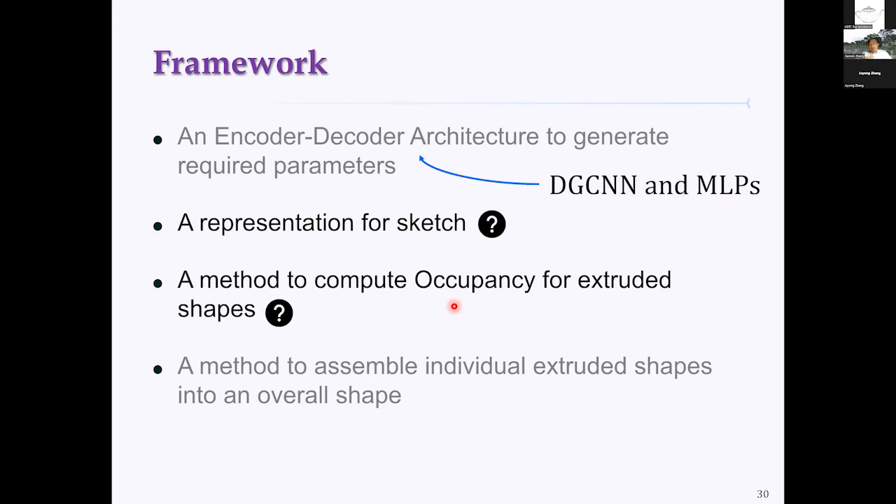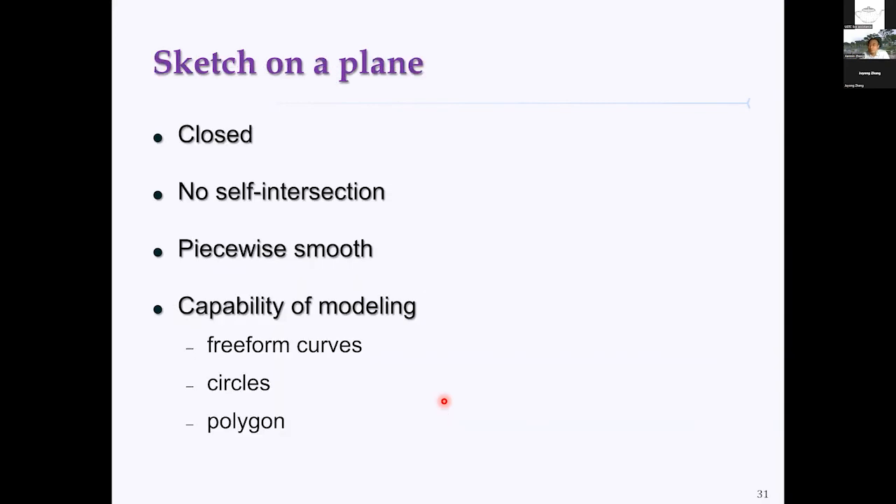After that, you already have quite a few extrusion shapes. We have to assemble them, but this can be done by CSG-Stump. So in this framework, the first and last components we already know. Then we pay attention to the middle 2 components. So, what about the sketch on the plane?